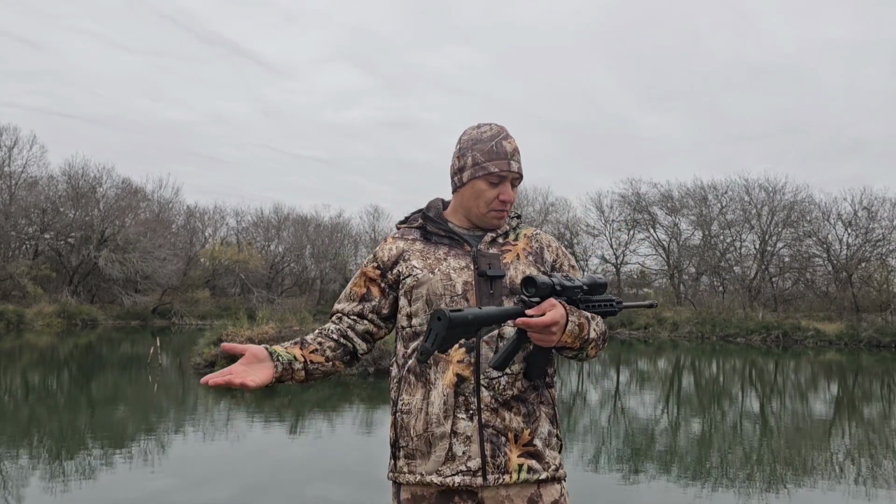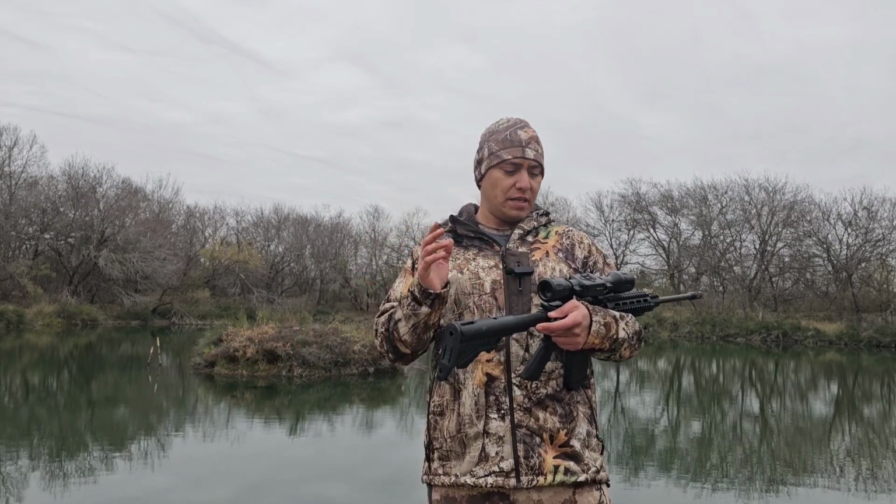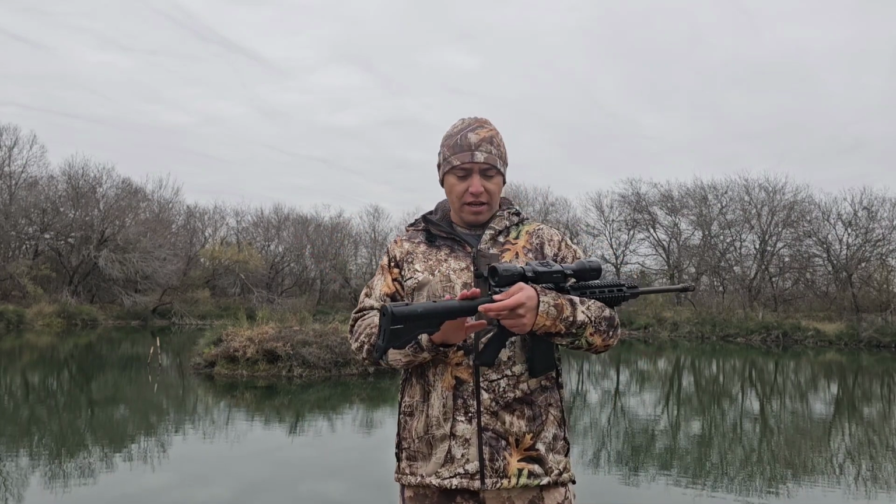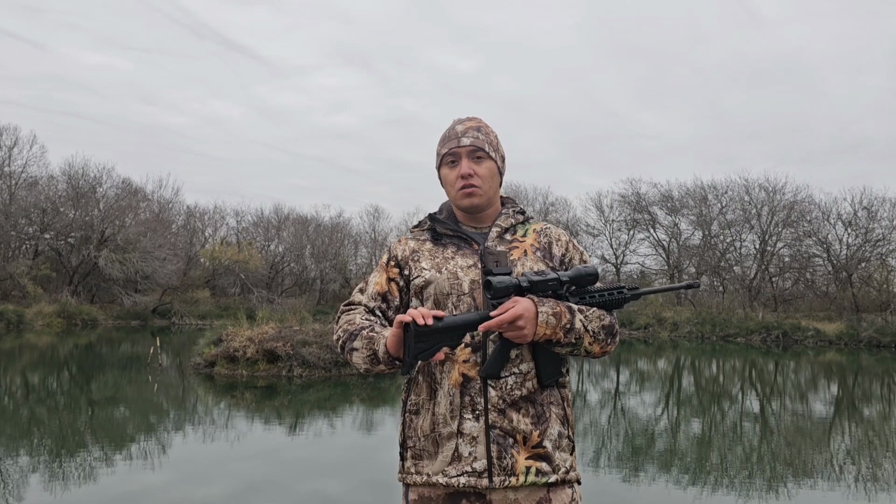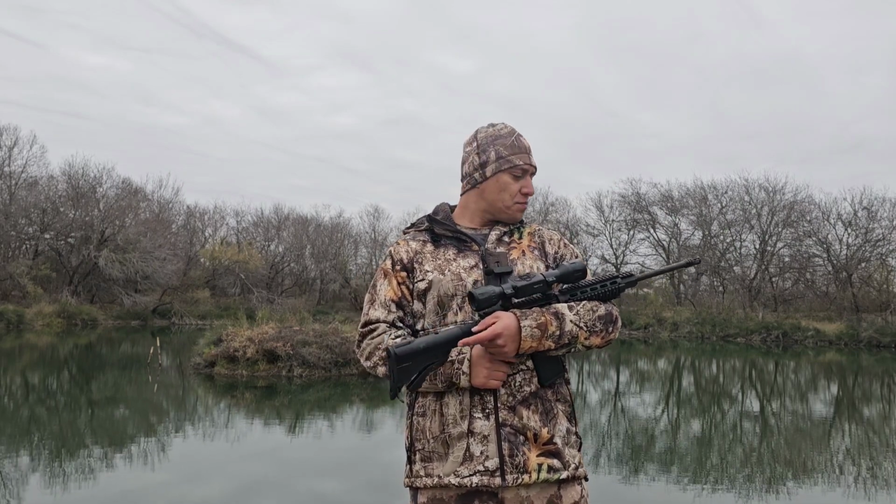But I guess we'll go ahead and talk about how you can enter hog hunting later in the video. But night vision is fine. It's less expensive than getting into thermals. But again, back to the AR itself. It's just a standard 223. You can pick up at Academy or any other gun store. It's pretty standard. No extra stuff on here.